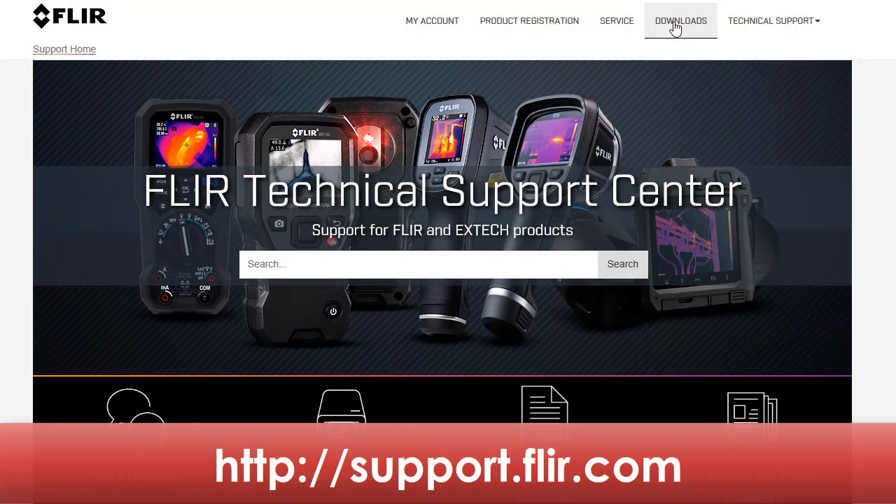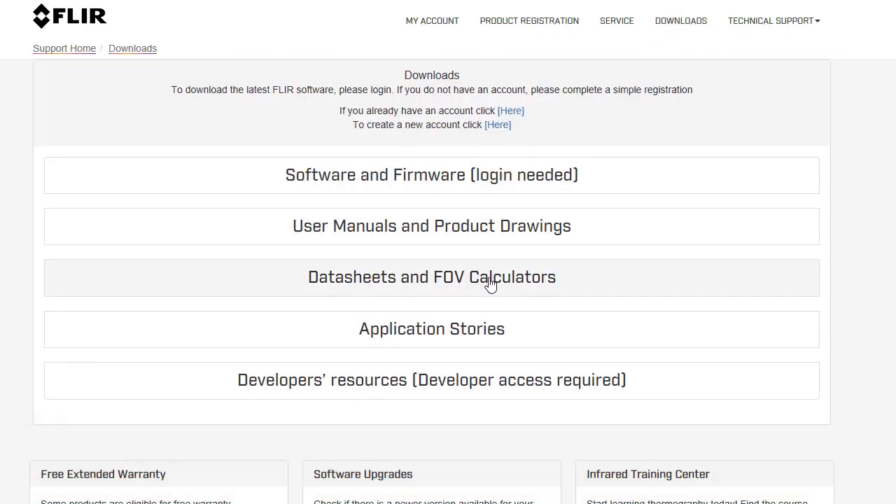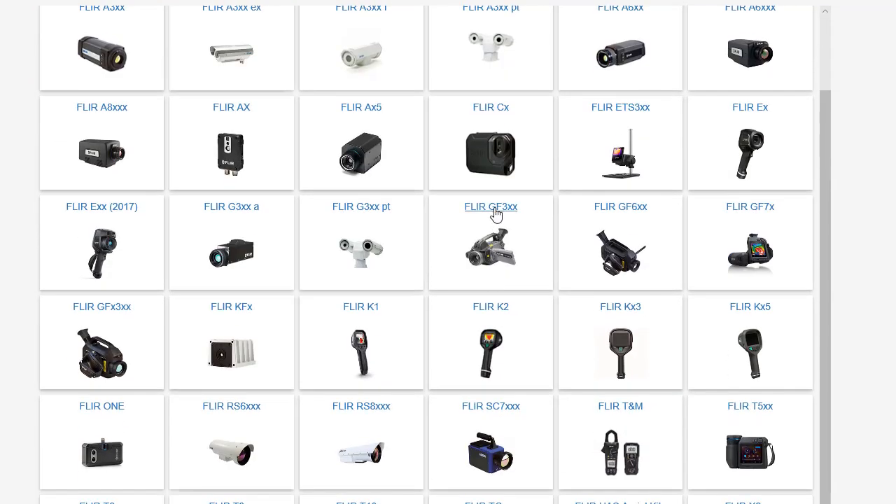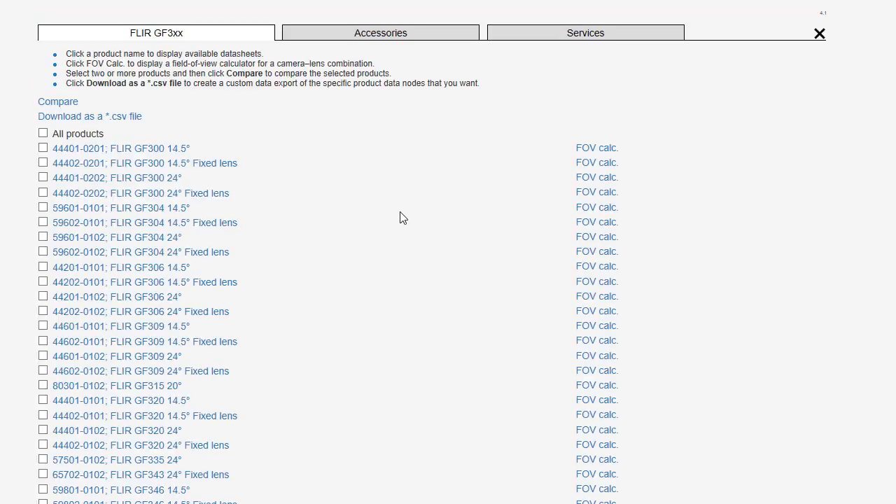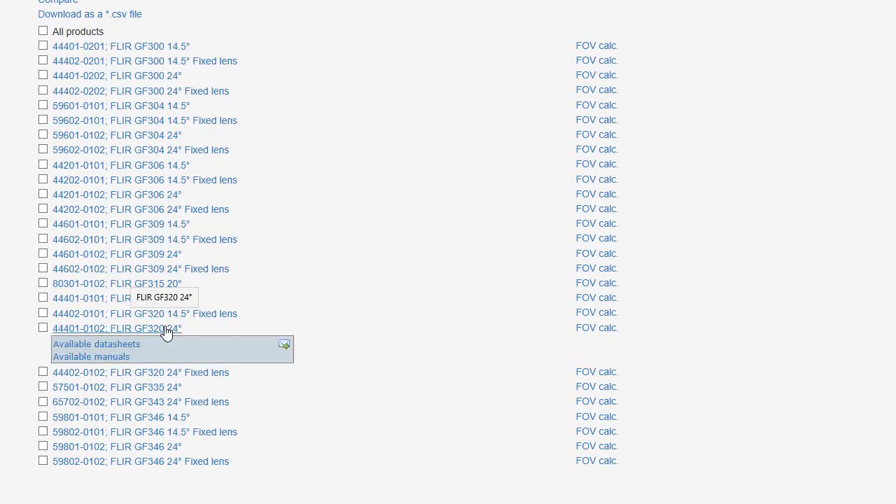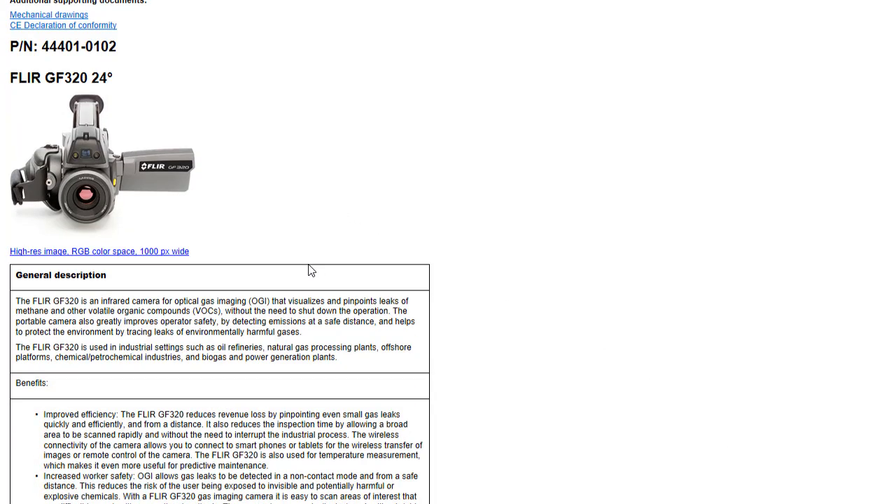Once on the site, navigate to Downloads and click on Datasheets and Field of View Calculators. This will display a matrix containing all of FLIR's thermography products. Selecting the model will bring you to a list of the various camera configurations for the GF series. Pick the one for your imager's configuration and click on the corresponding datasheet to view the camera specifications.